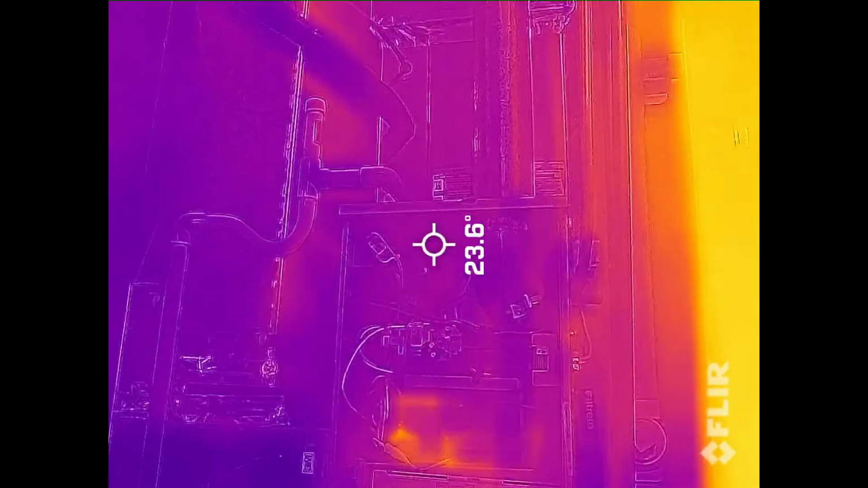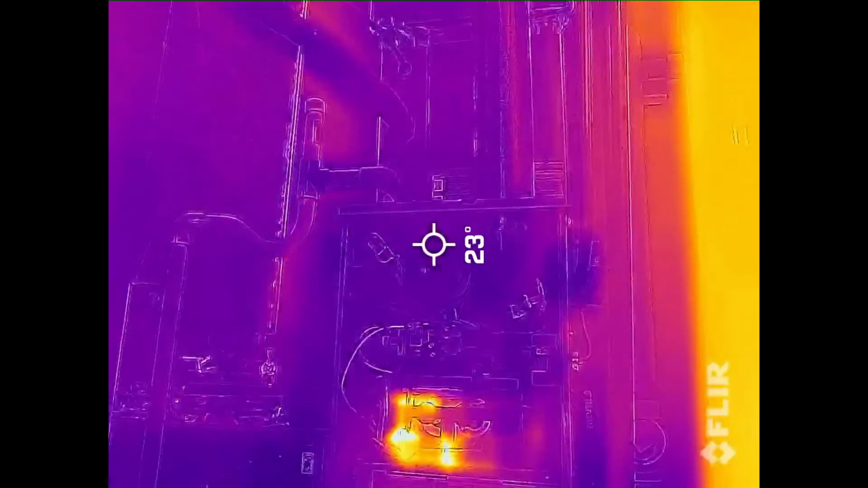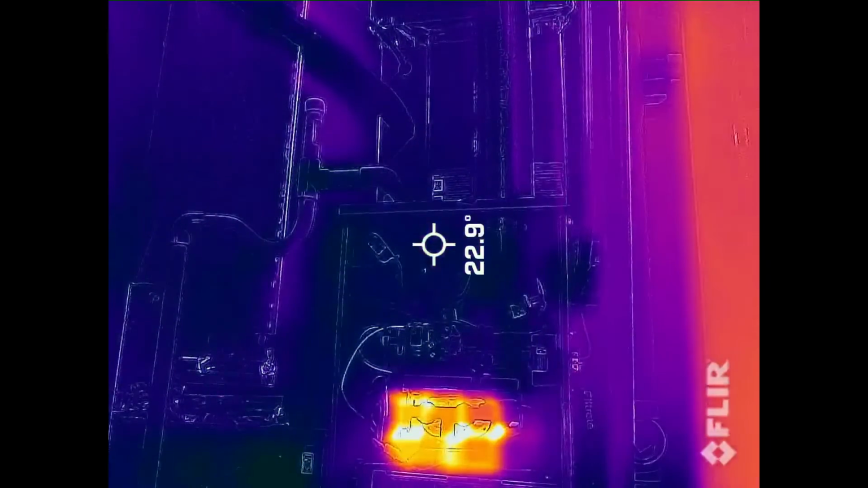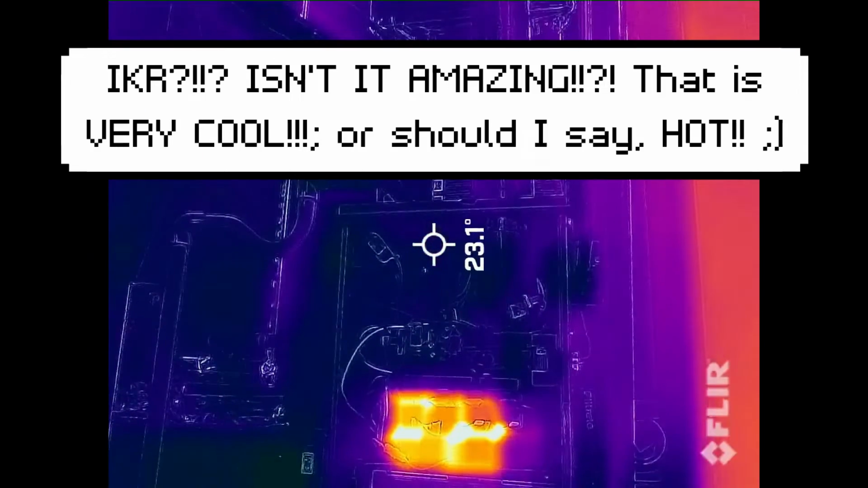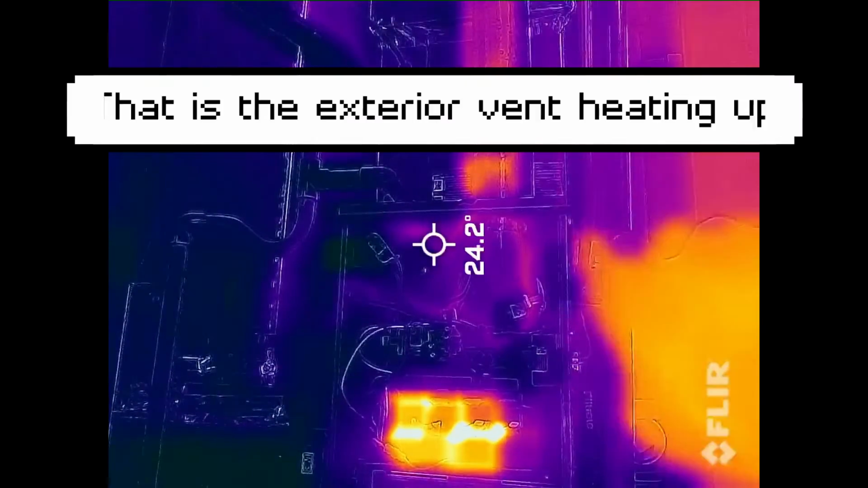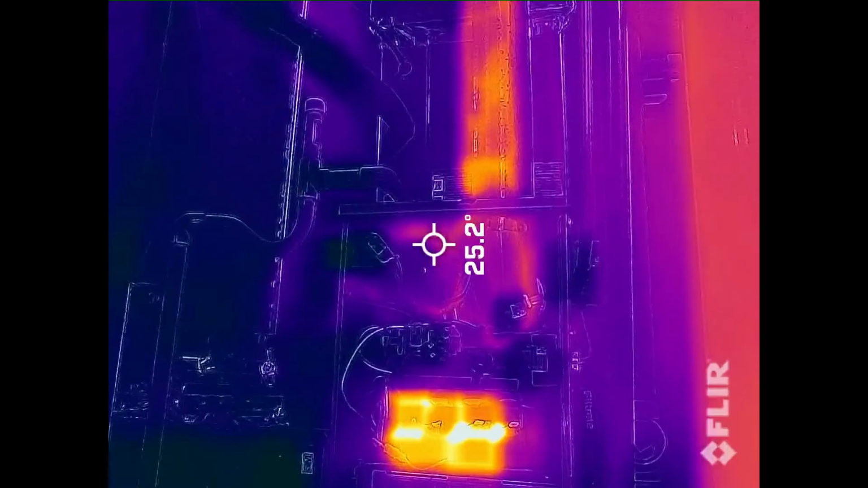Here's the inducer going. Oh, yep, you can already see the pilot light heating it. Oh, there goes the burners. This is my favorite part. Let's watch this. Oh, I see some heat right there. I see some heat right there. Ready for the blower? Wait for it. Wait for it. Is the blower gonna heat it up?